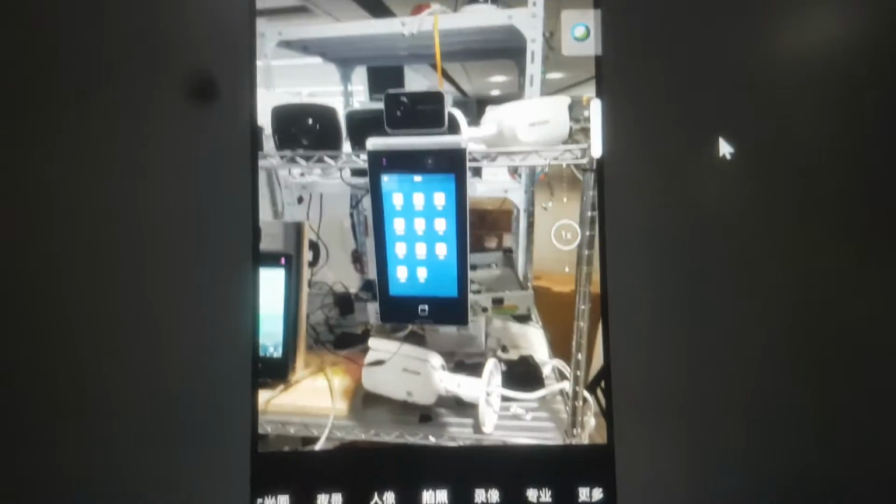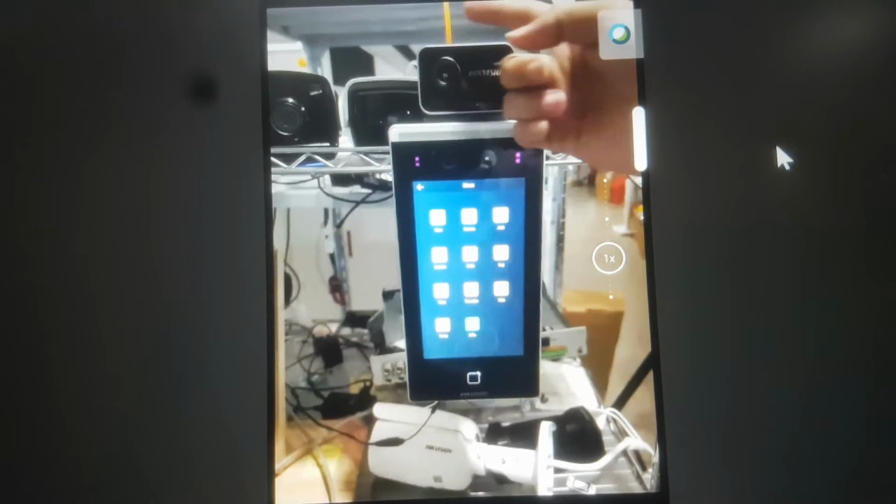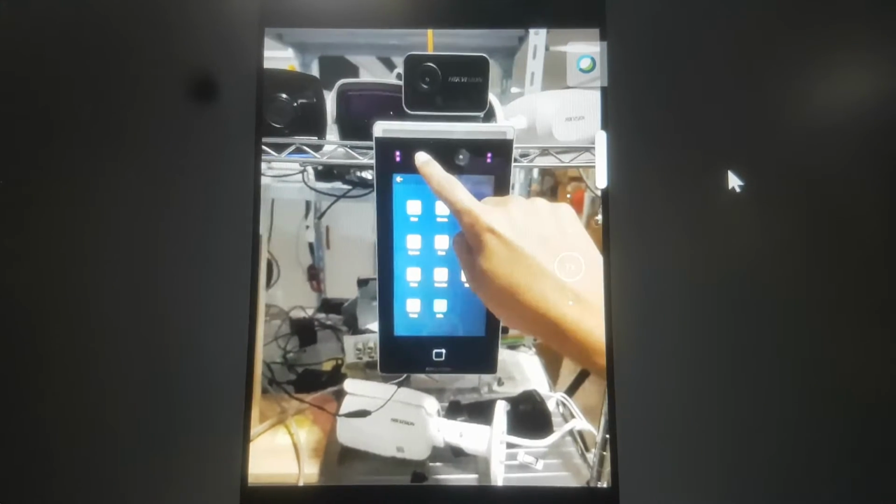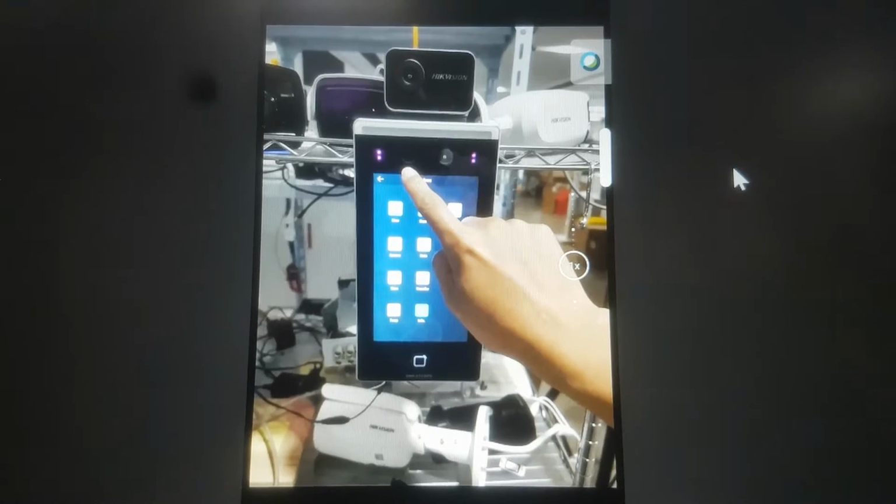Yes. First I introduce our eco memo. This is our memo device. You can see this device we have. This is the thermal lens, a thermal module. This is for temperature screening. And here, this is the optical lens. It is for some optical functions.